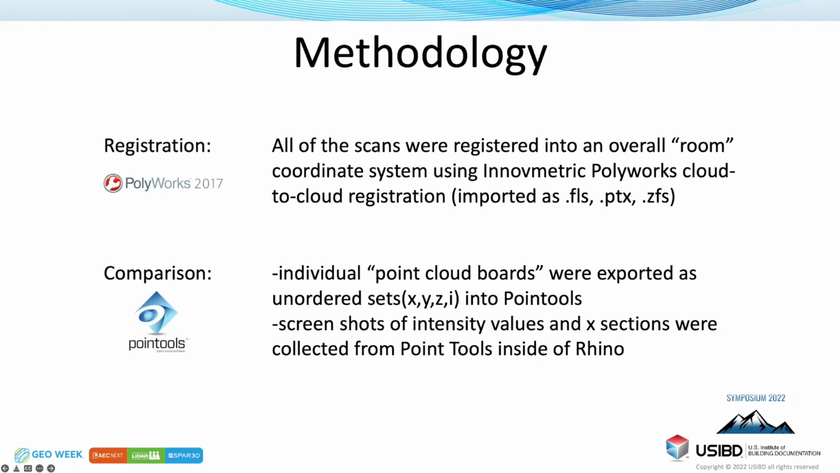Then I took those into Rhino, because Rhino was the easiest way for me to replicate the same screenshot over and over again and cut sections at a repeatable position. That was the method I used. I know we've talked about intensity here as well.